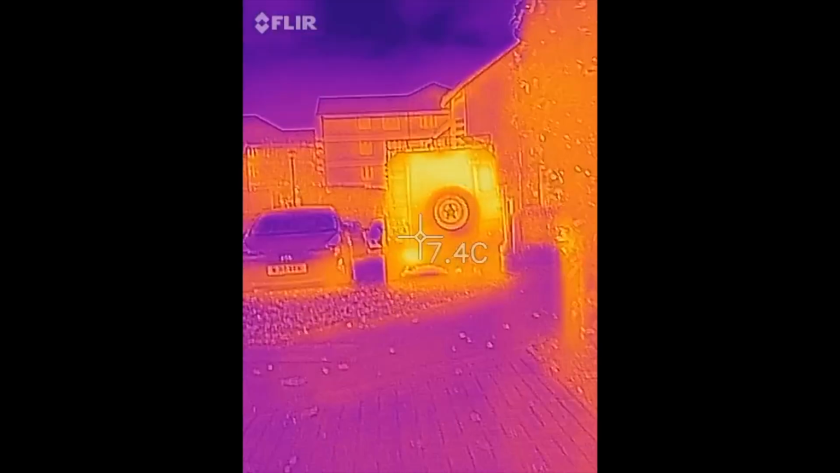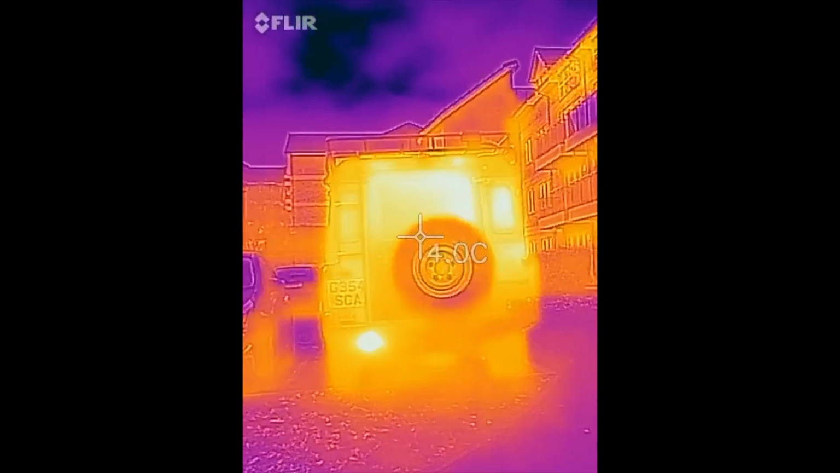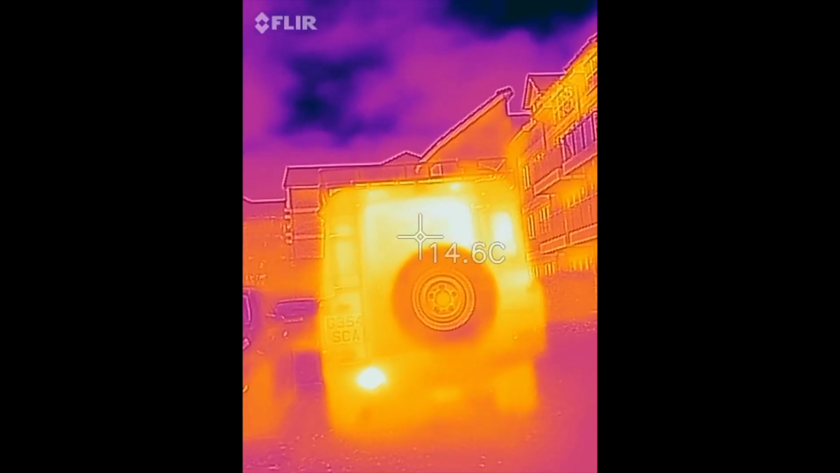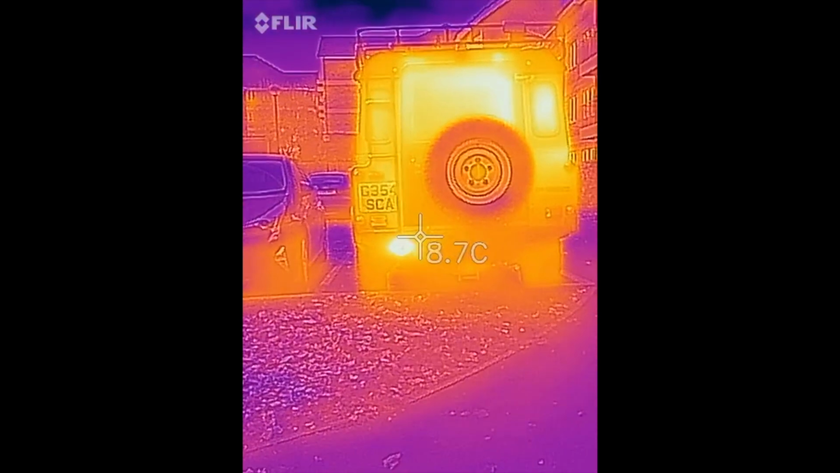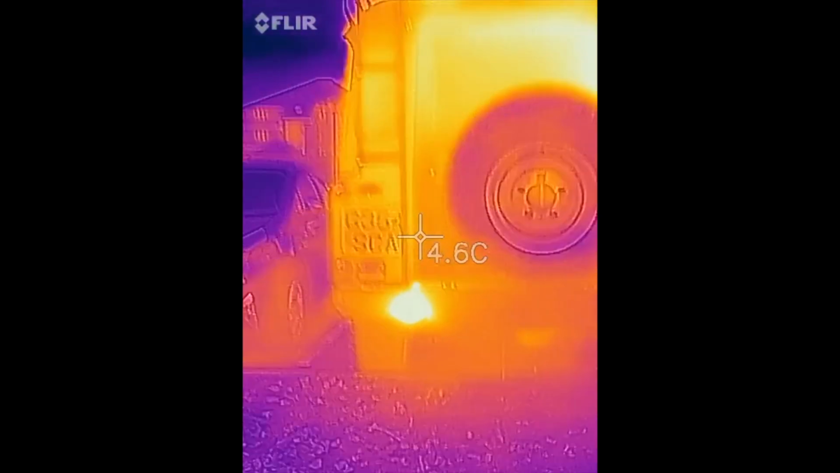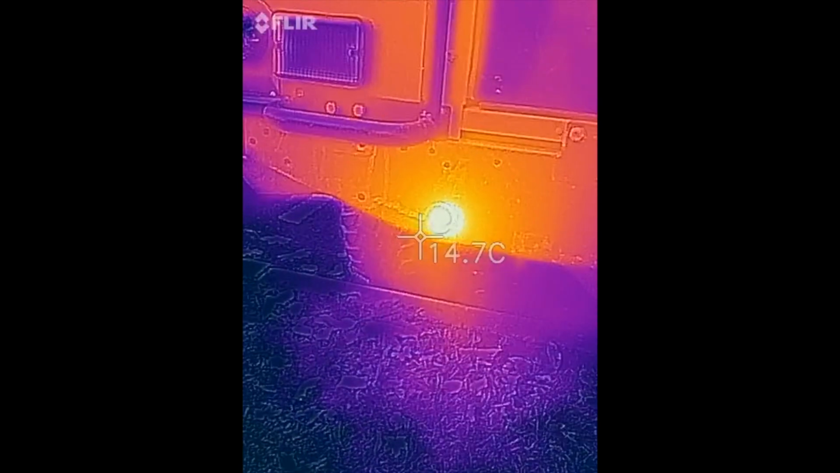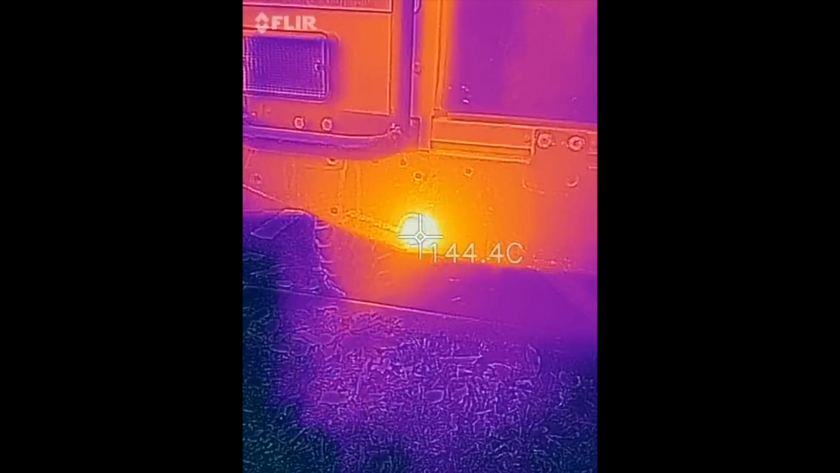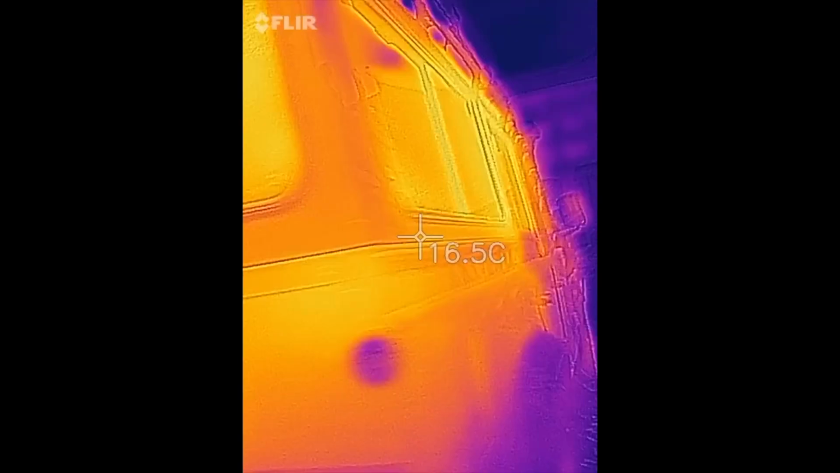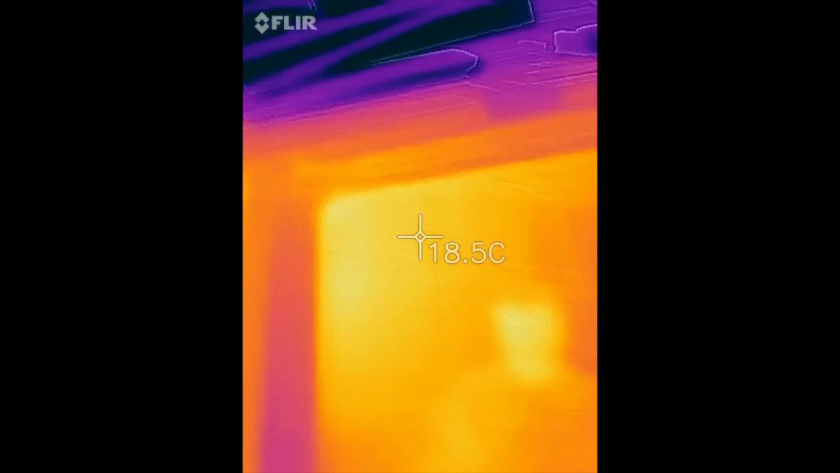The car, nice and hot. So it's saying the window temperature, you see there, 15 degrees. That really hot bit there is the exhaust. If we get a bit closer, we'll see it better. That's quite hot. Let's see how warm it is inside.